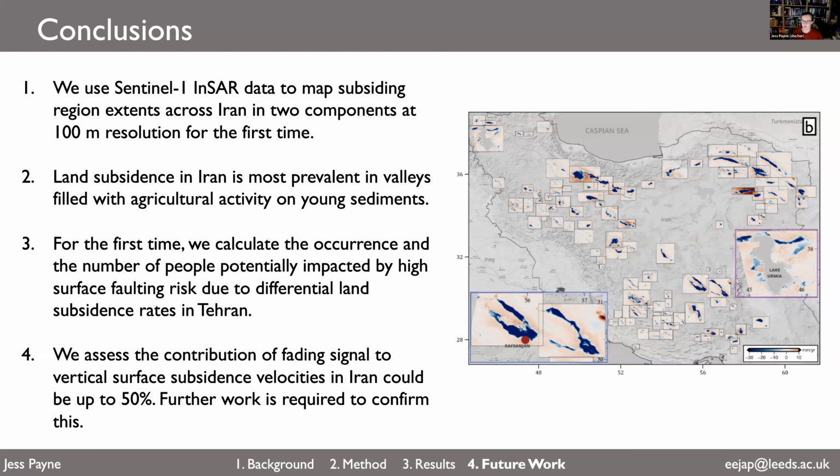So we can't really derive it from the line of sight using this method, but there are other methods where you can derive north-south motion, not with this pixel coverage, but it's called the burst overlap method, which some people here at Leeds are working on to calculate north-south motion, for example, in earthquakes, like the Turkey one earlier this year. But on a large scale, like across our subsidence regions, you can't get a great coverage of north-south motion from Sentinel-1 InSAR due to its orbit.